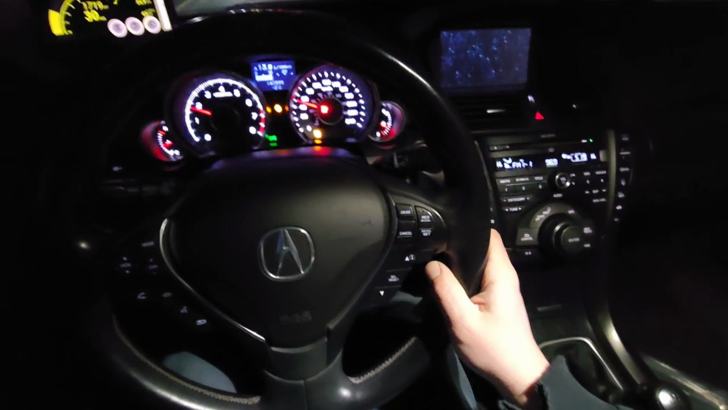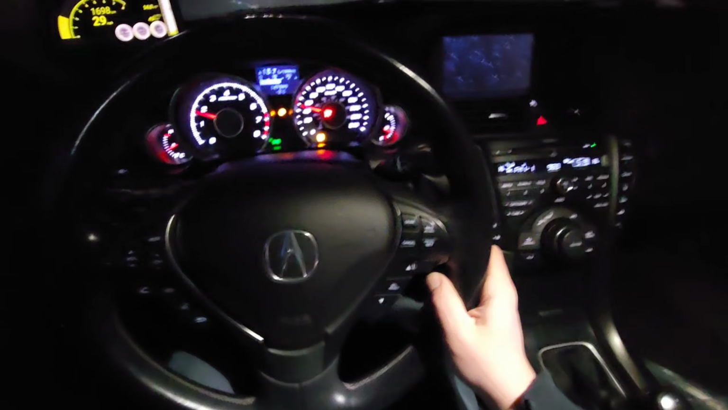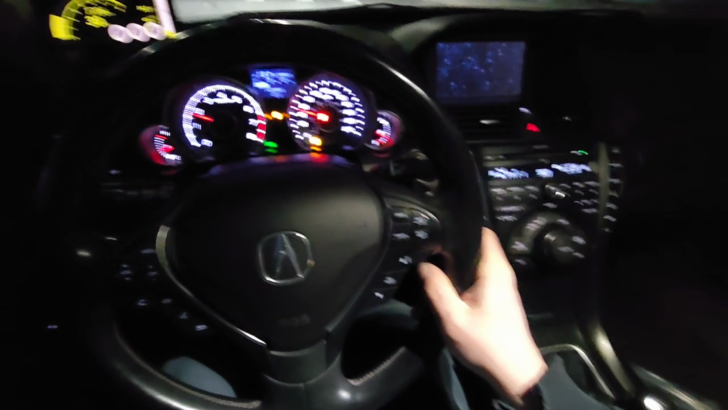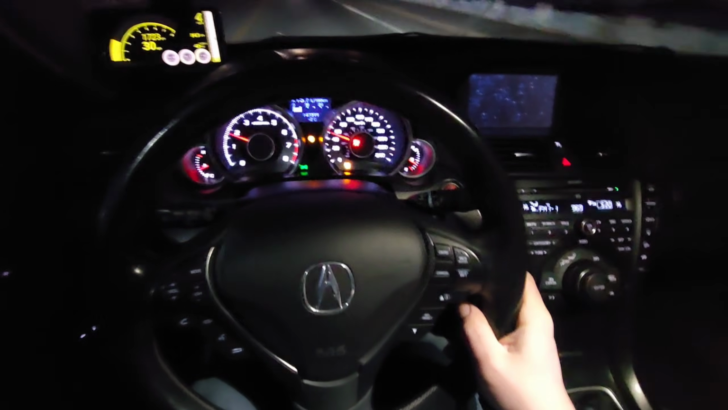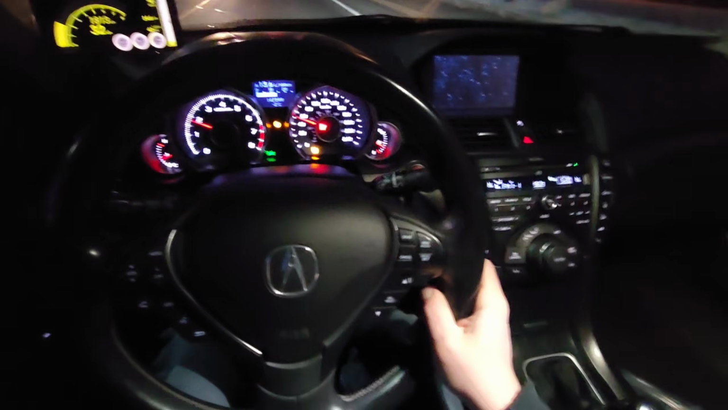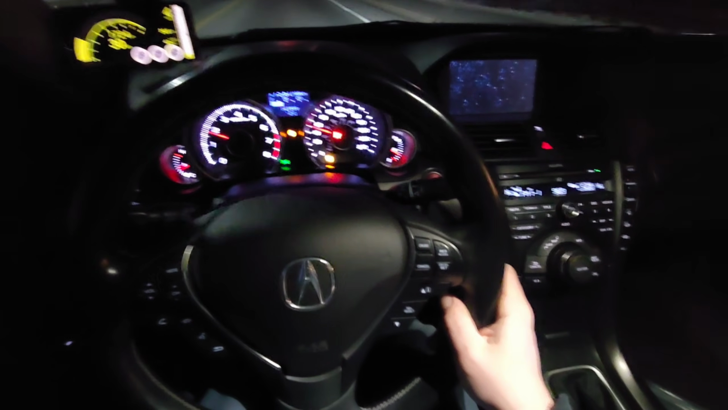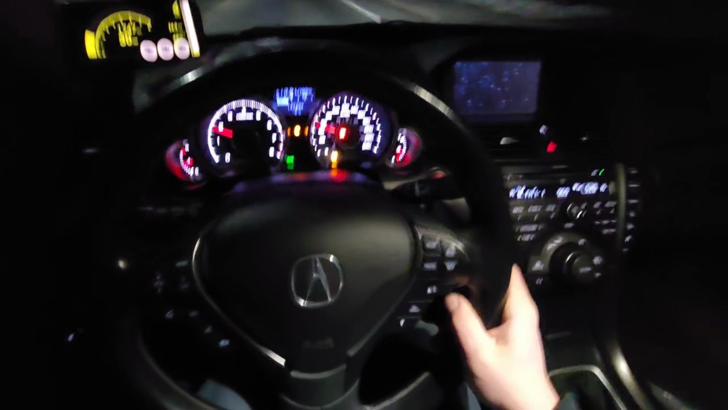Now I do gotta get retuned for the single exit, and I need some adjustments for the 4-inch intake, because it doesn't seem to be running like it should. If you watch the C43 AMG race, the car cut out on me mid-race, so I checked all my spark plugs, my coil packs, everything looked good.